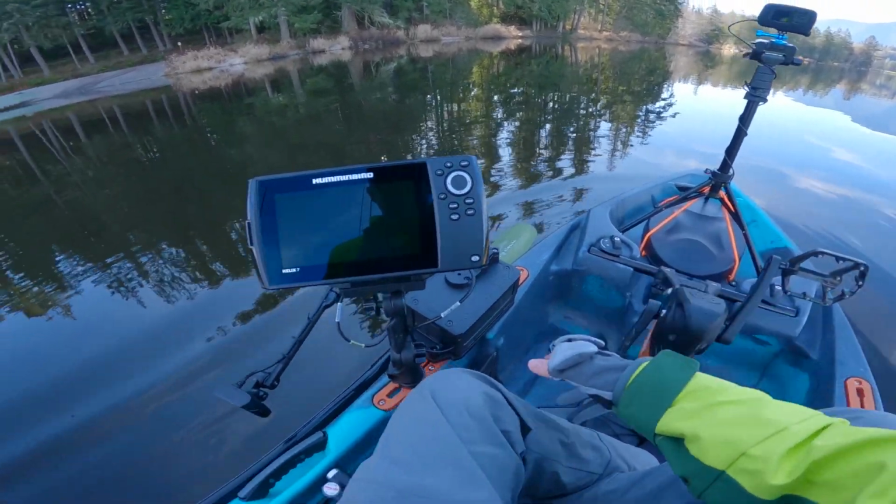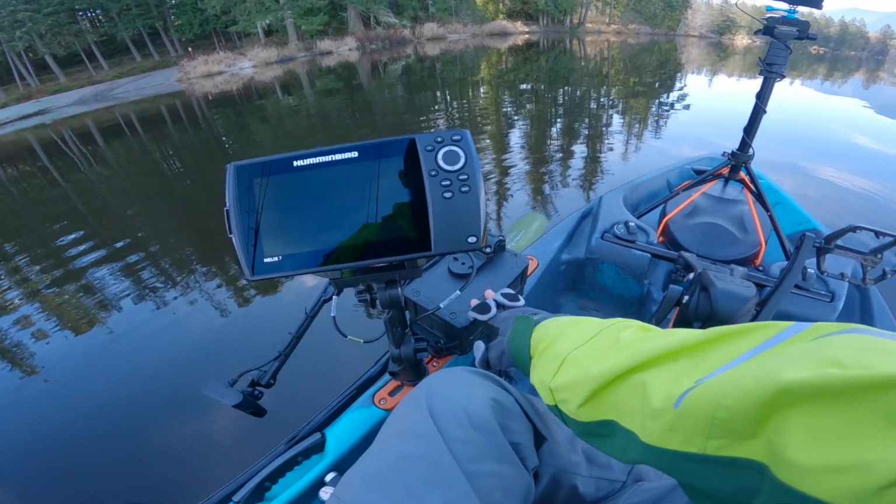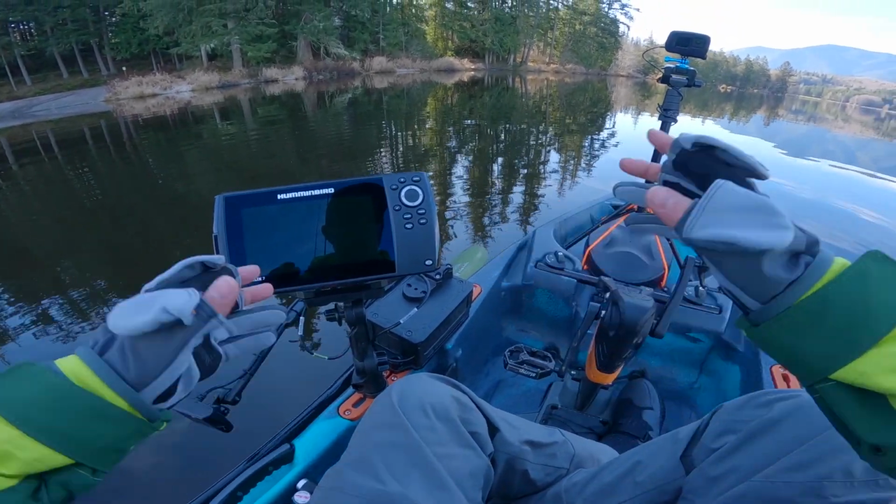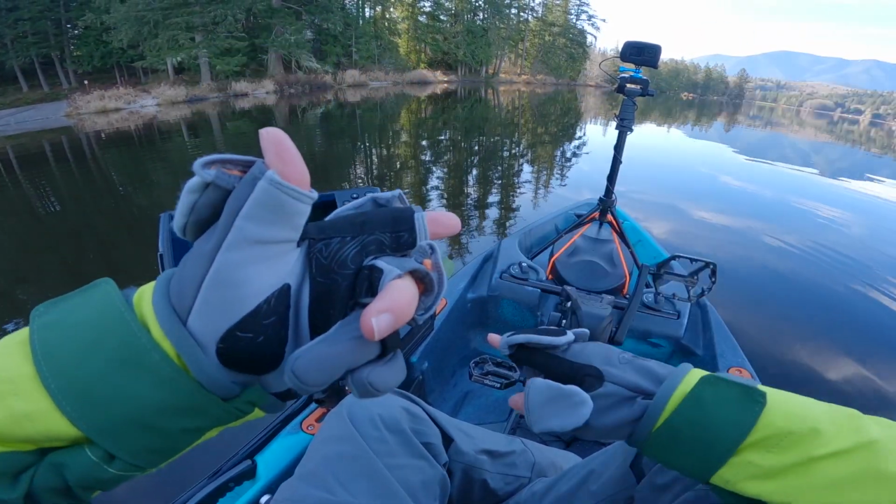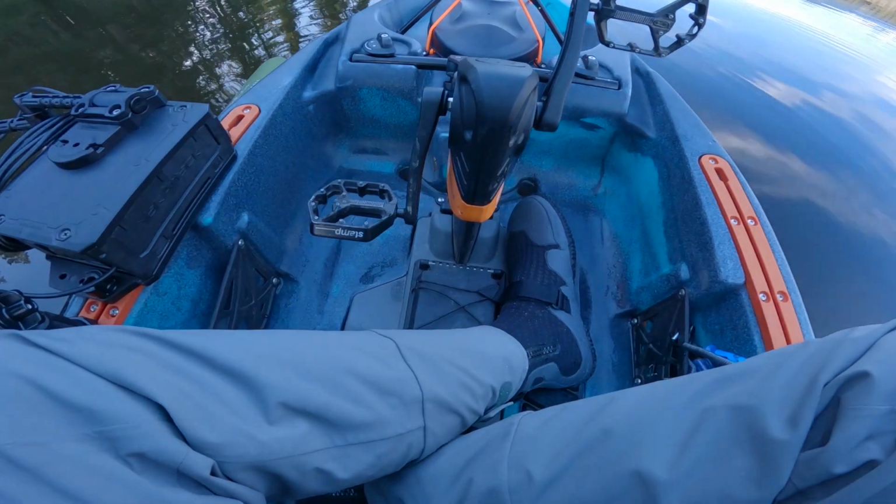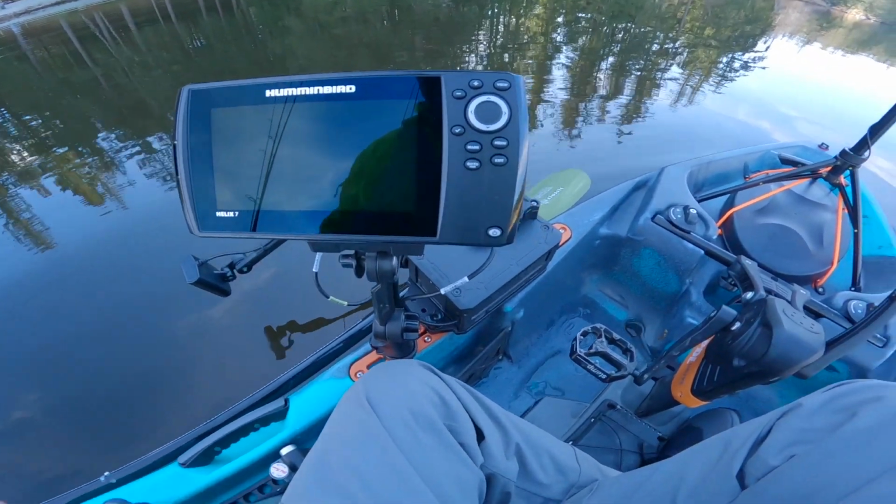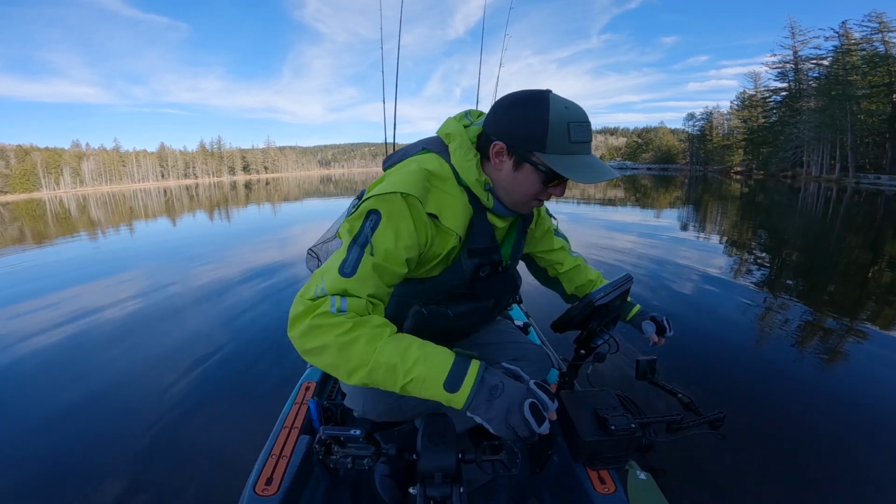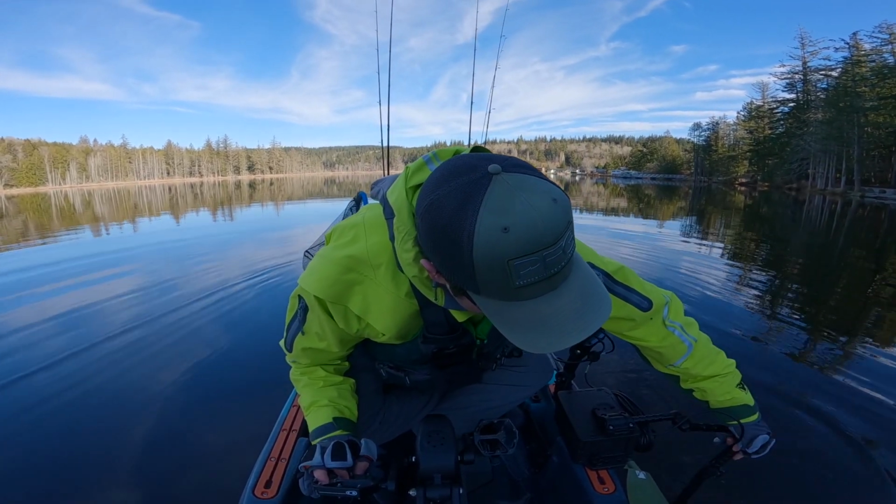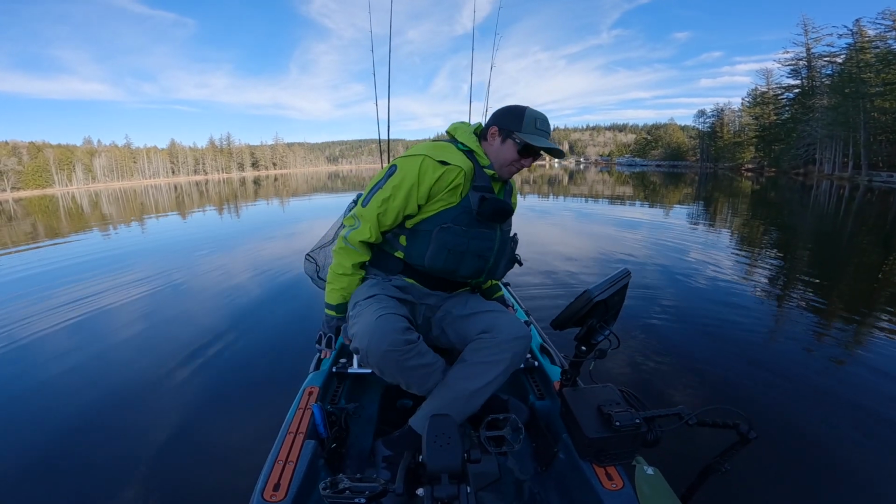For starters, just so you know, I got the Yak Attack fully loaded kit. This has the battery box, the transducer arm, and the mount. It's all right here. There's no drilling of holes into the kayak or anything. I just wanted to keep this as simple as possible, and this is the route I've gone. So I can simply take this transducer arm here, and we're gonna drop it into the water. Never done this before. This is interesting. There we go. It is in the water.